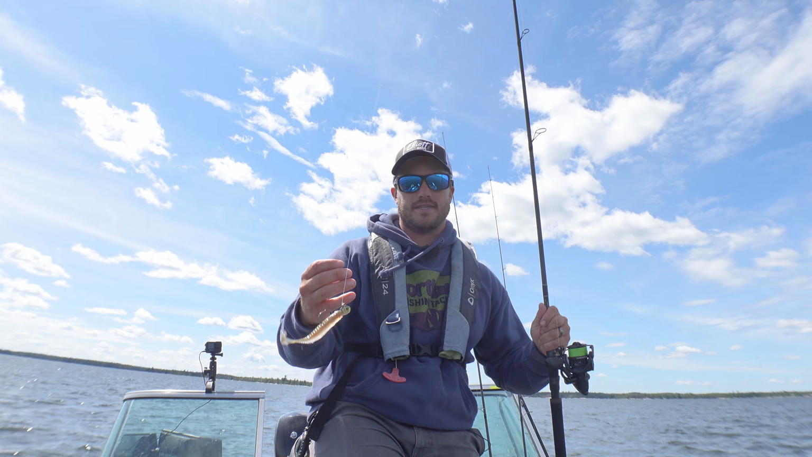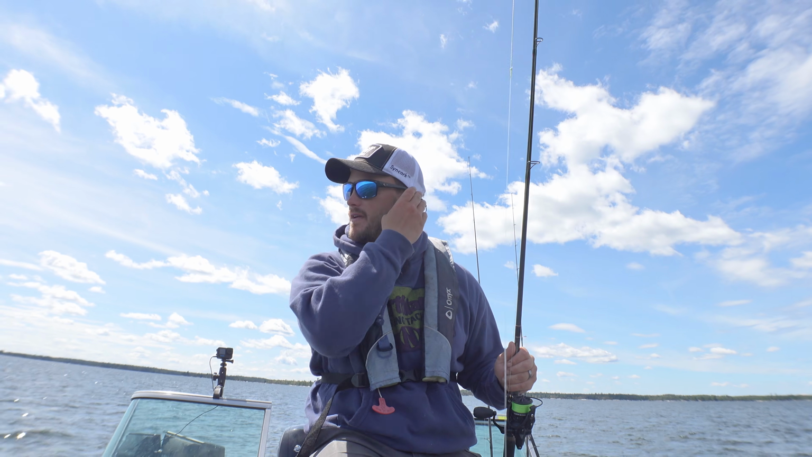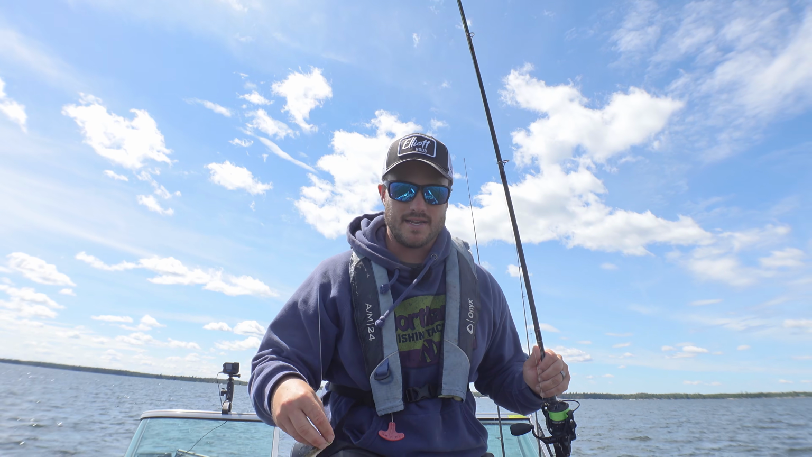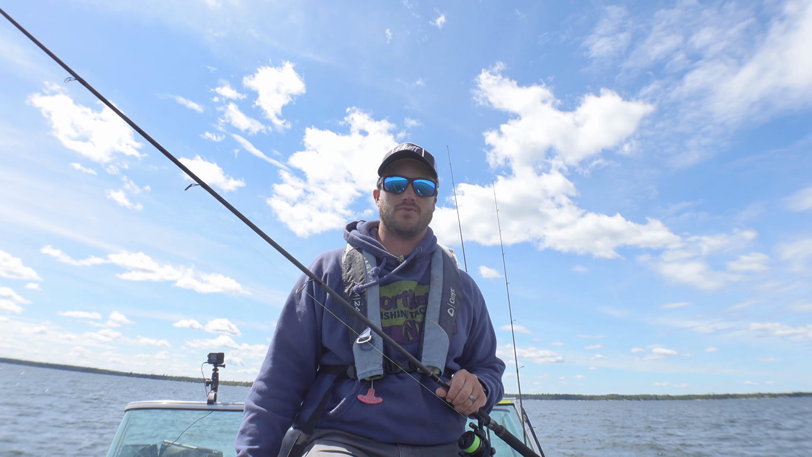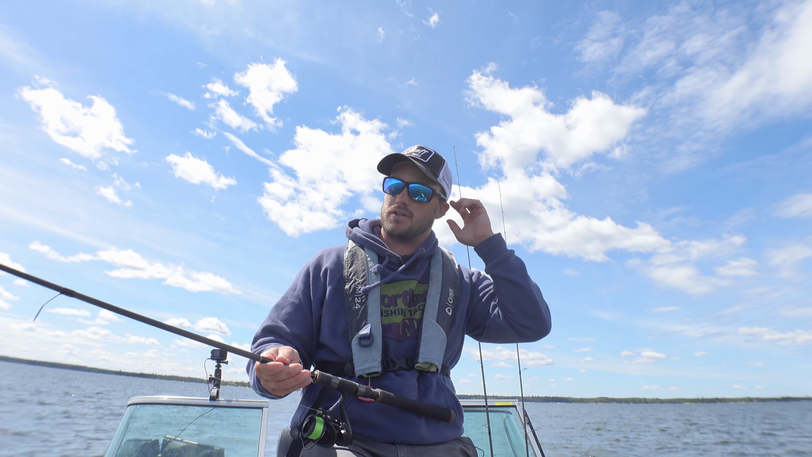So typically when I'm doing this, I'm using something very natural. One of my favorites is white. We're on Rainy, so there's a lot of smelt. So this one's actually smelt colored. I try to do a lot of natural colors.